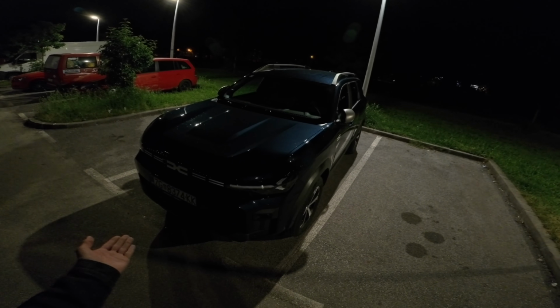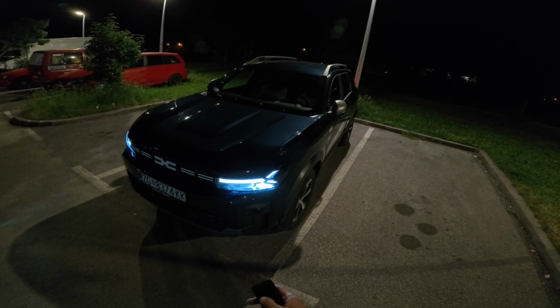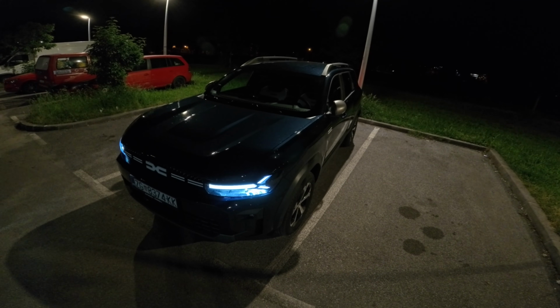In front of us is the new Dacia Bigster. It's a bigger brother of the Dacia Duster. This one has a longer wheelbase, bigger cargo space. There's more room for the back passengers.